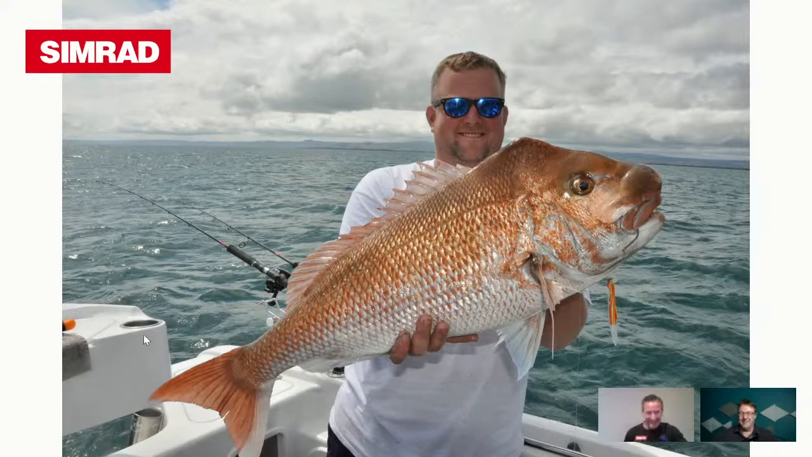So, is this just a brag shot, mate, or what? No, this is my mate Tim. This is out of Port Welshpool or Corner Inlet, and a couple of things going on here. That is a classic Gippsland looking snapper. It's got the nose, it's got the big tail, the big mouth, the whole lot. That was about 9 kilos, that one.